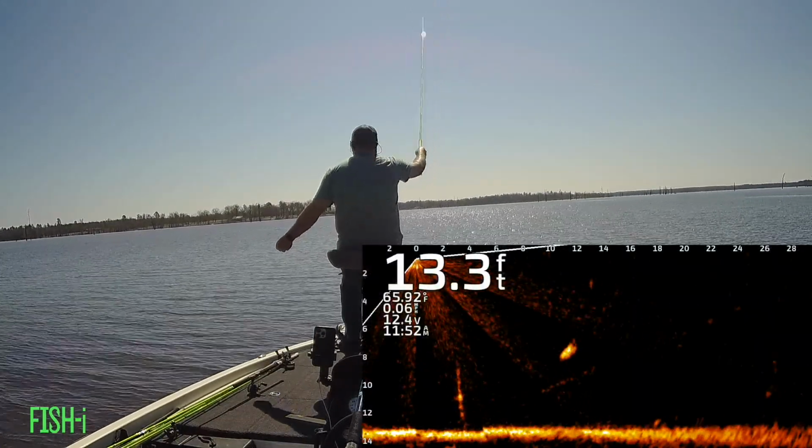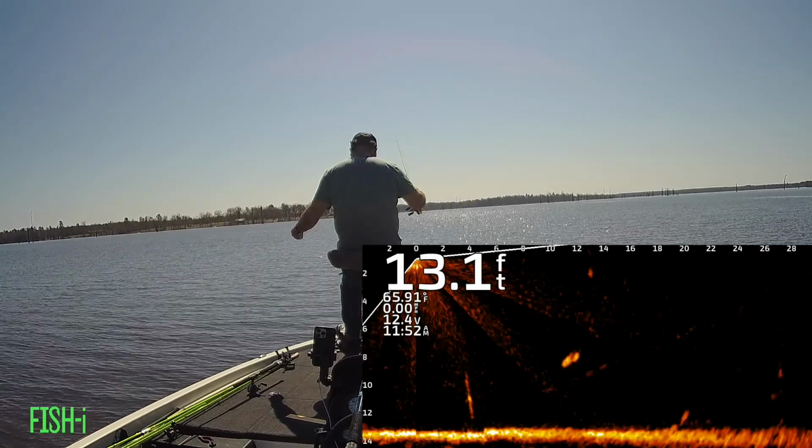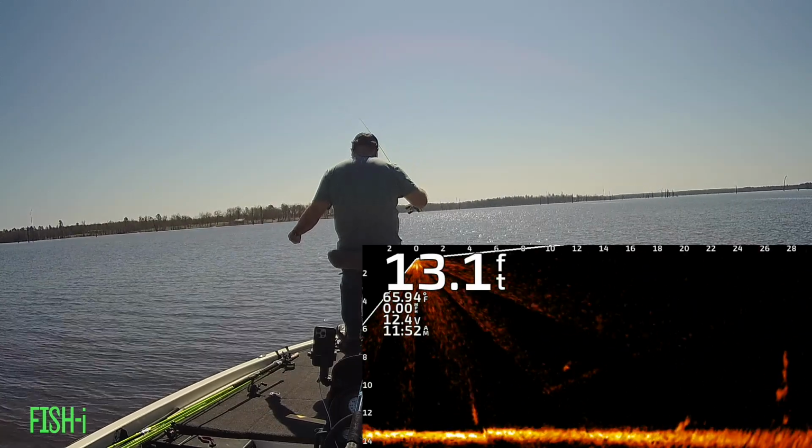When you look down and you see one like this, all I can think is don't screw it up. Looks like a really good fish, and if you can get that bait on him, it's usually money.